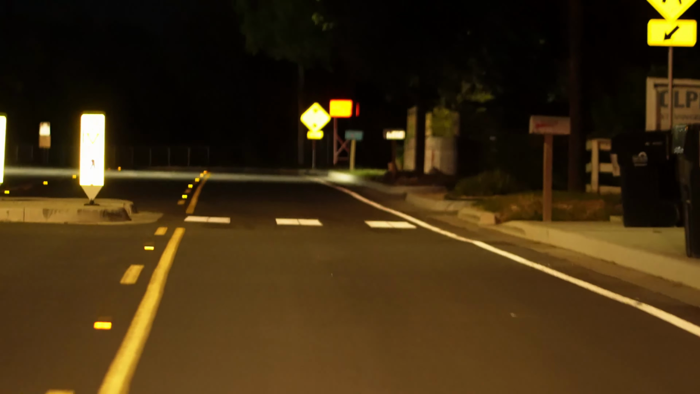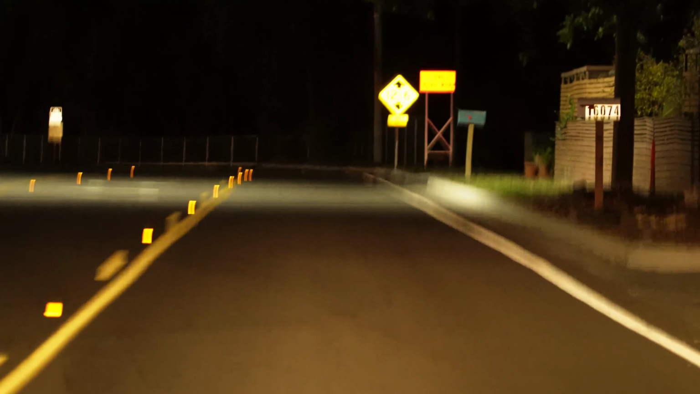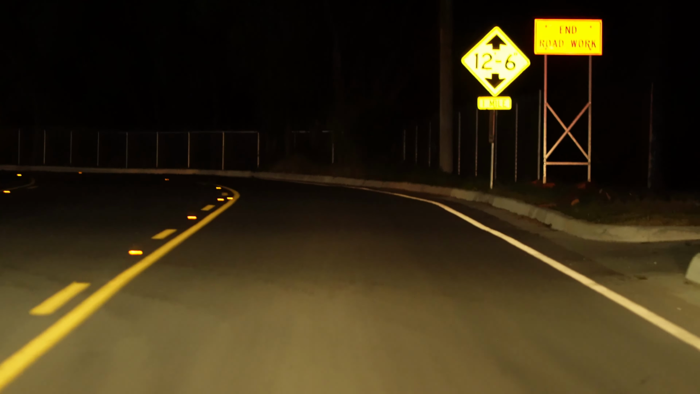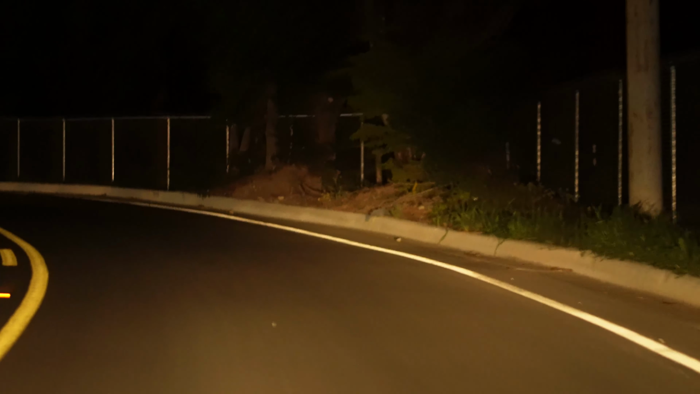So what I'm testing is what is the best lens for car vlogging. I've tried the 24 millimeter, I tried the 16 millimeter, I tried the 35 millimeter. This is the 85 millimeter.